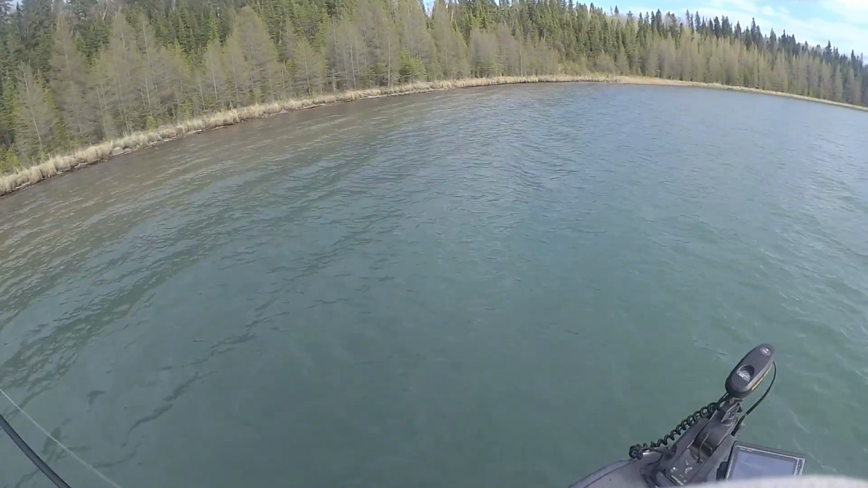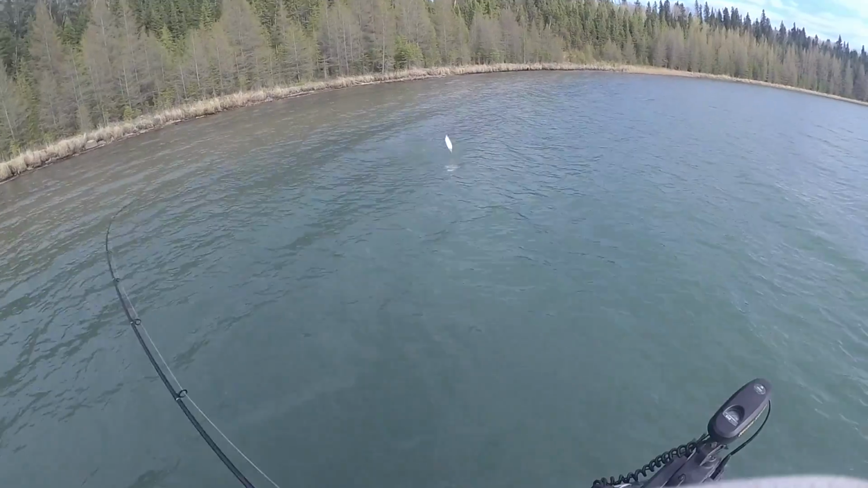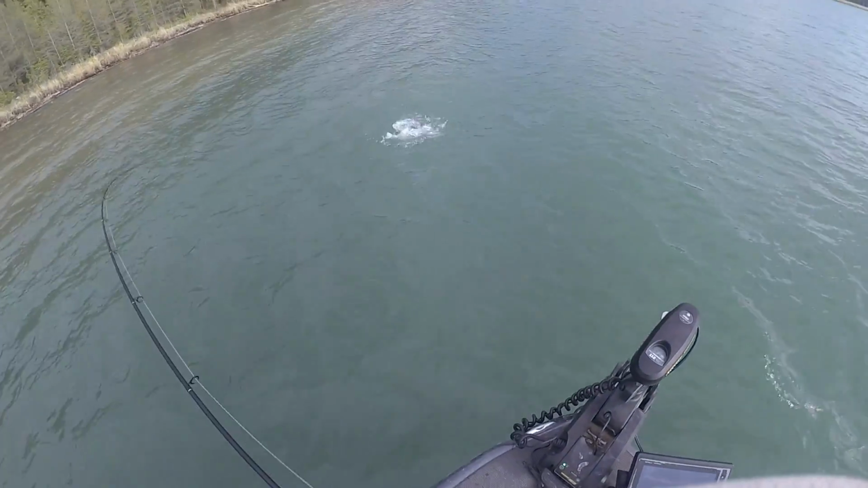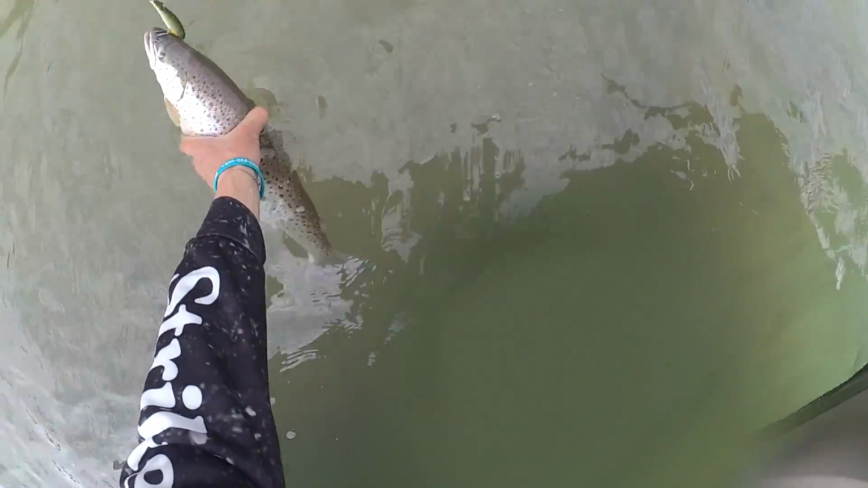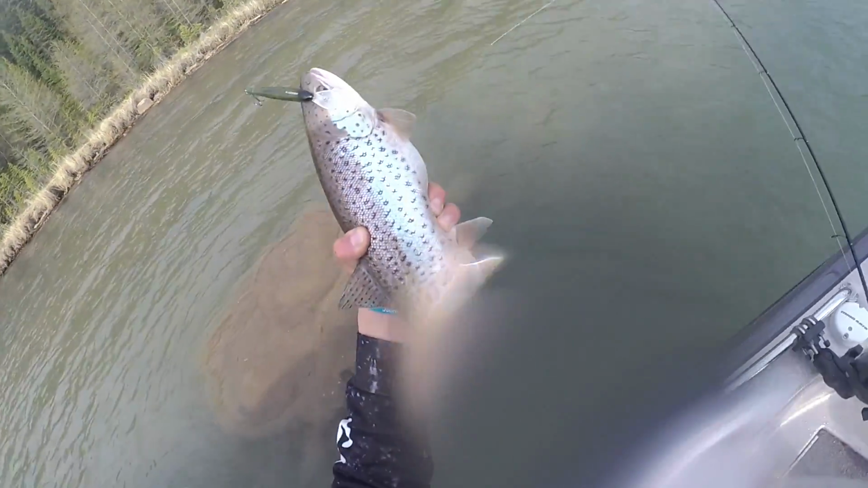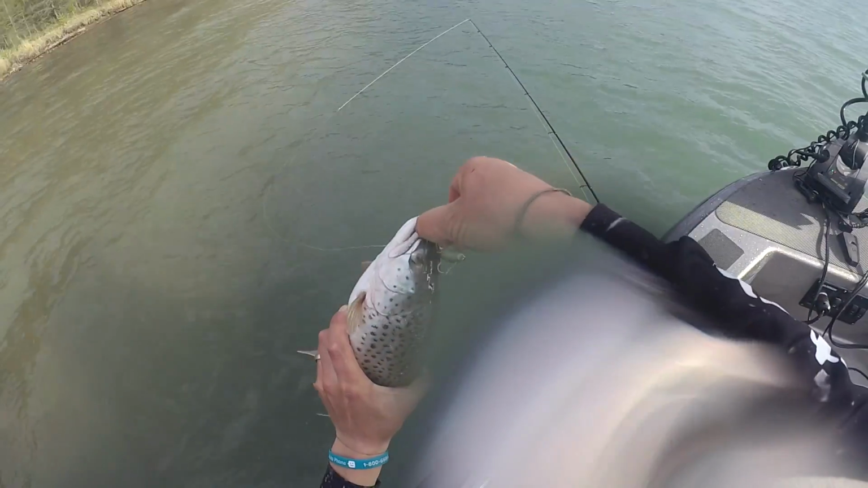Oh my goodness. Good job. What is that? Is that a brown? Yeah, it's a brown. Pretty cool. No net, no net. We're good. I don't want to wreck my hooks. Huge spots again on this one. Look at the size of these spots, Michelle. Whoa. That is a beauty, female.